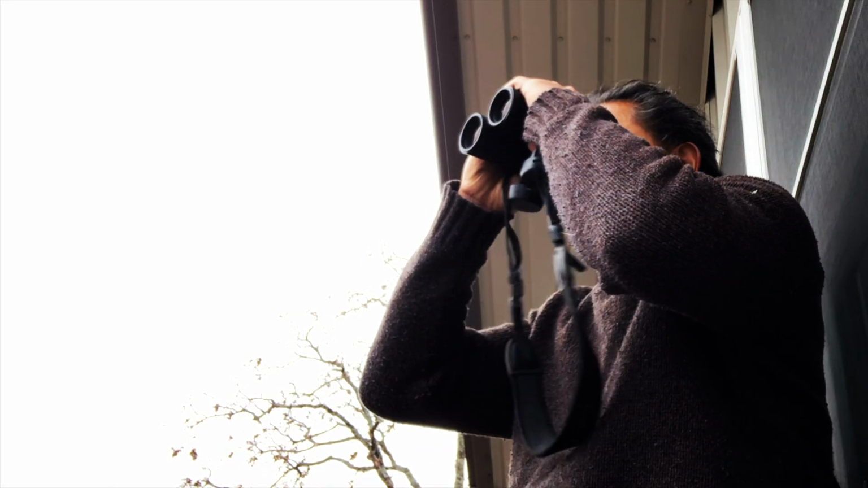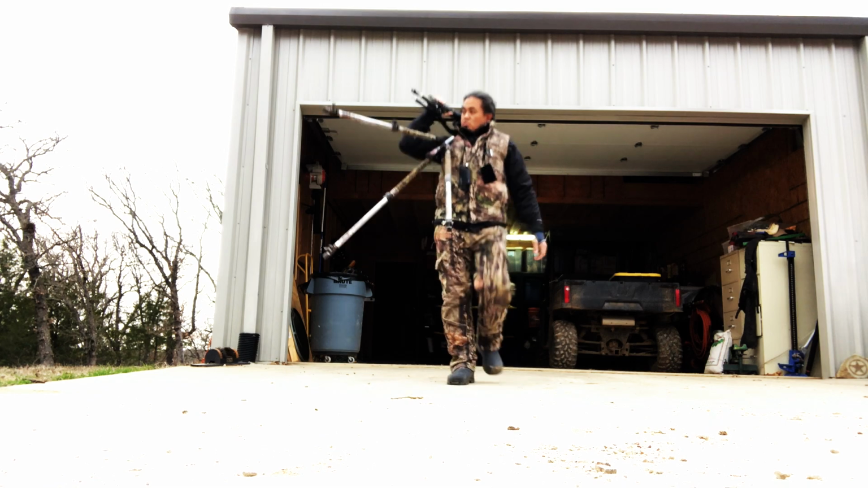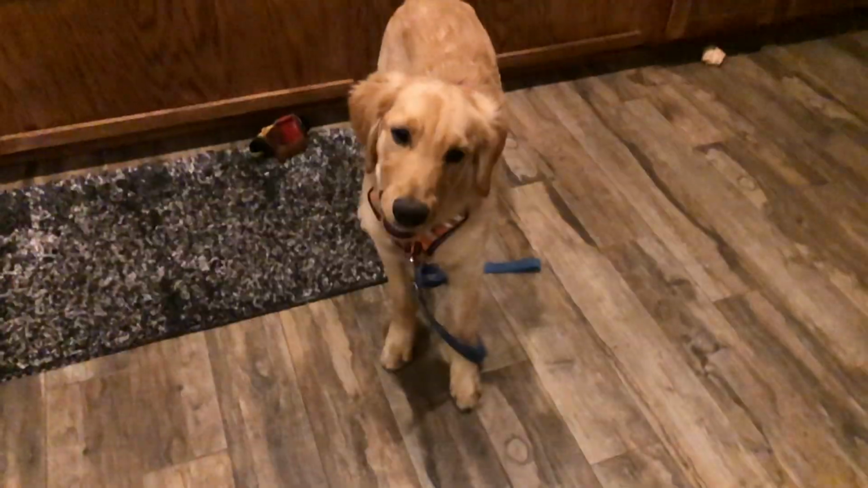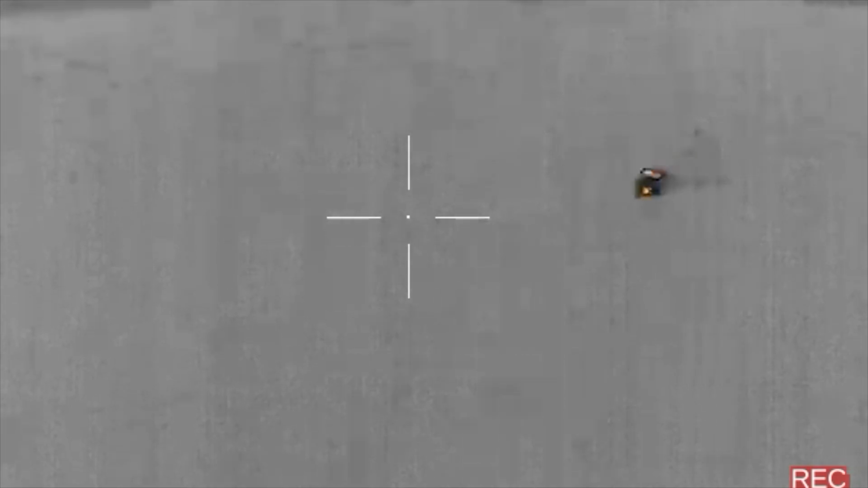From the deck of the house for the next hour, I watched to see if any beavers would emerge from the pond. At 5:30, I decided to spot and stalk the property to see if anything else was moving around, to no avail. I came home to take care of Cree, and for whatever reason, the beavers always seem to show up around 9 p.m.